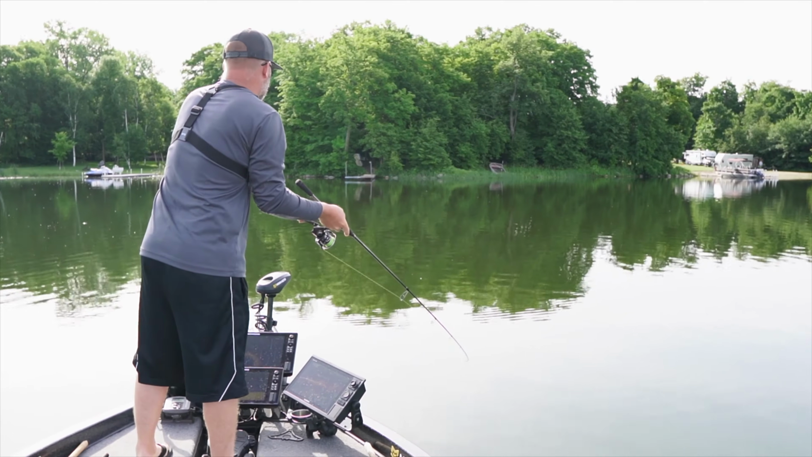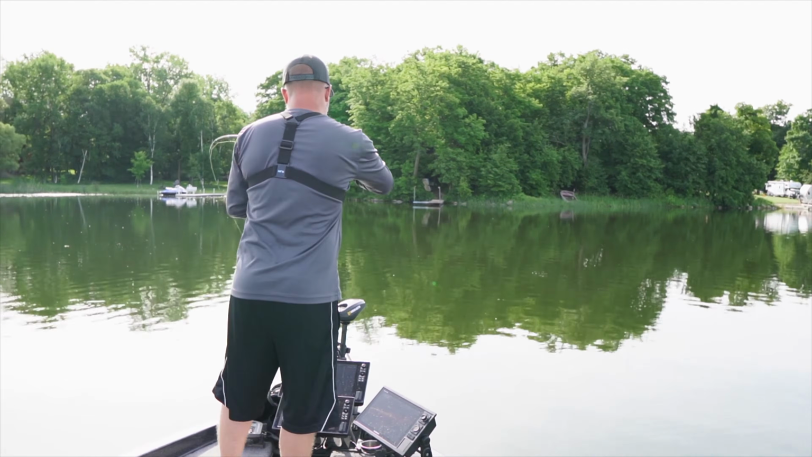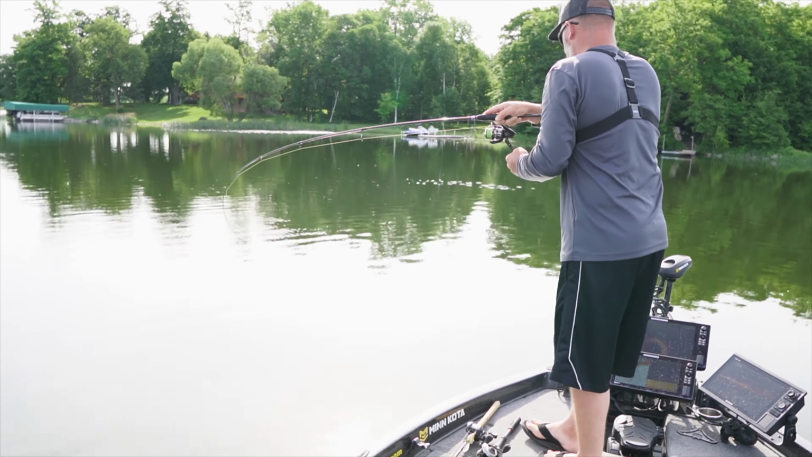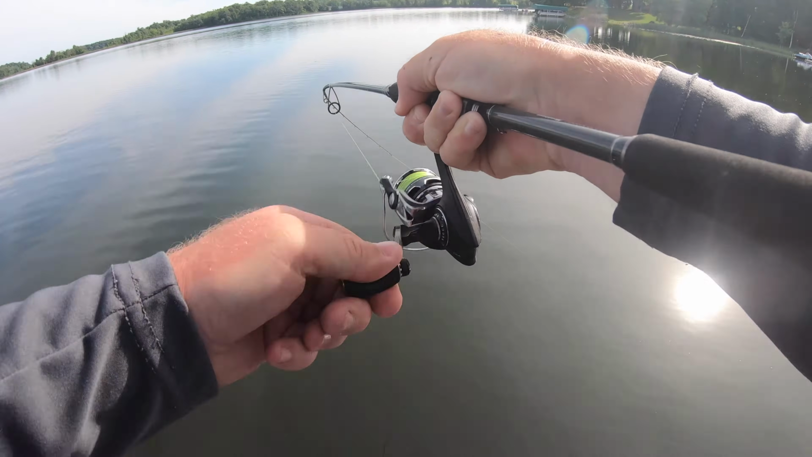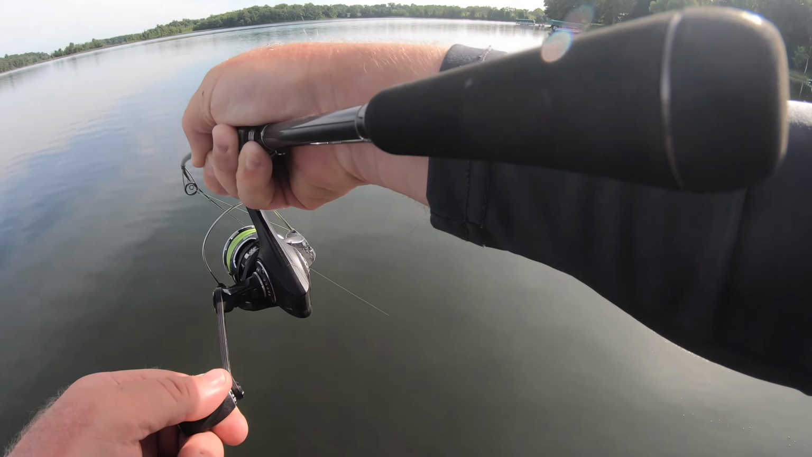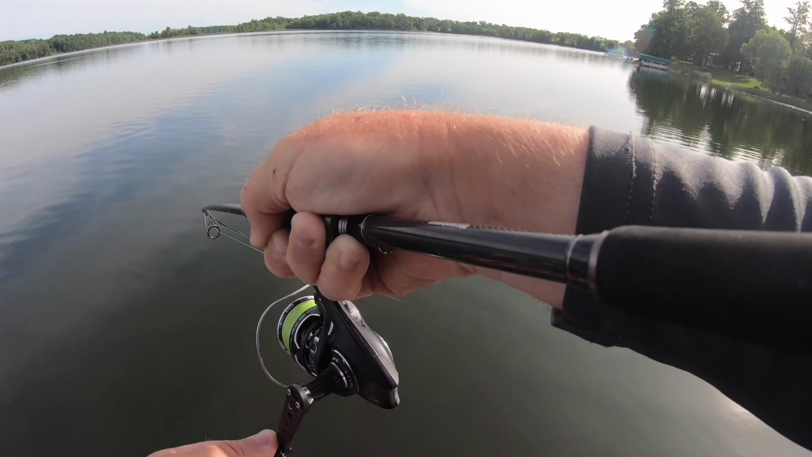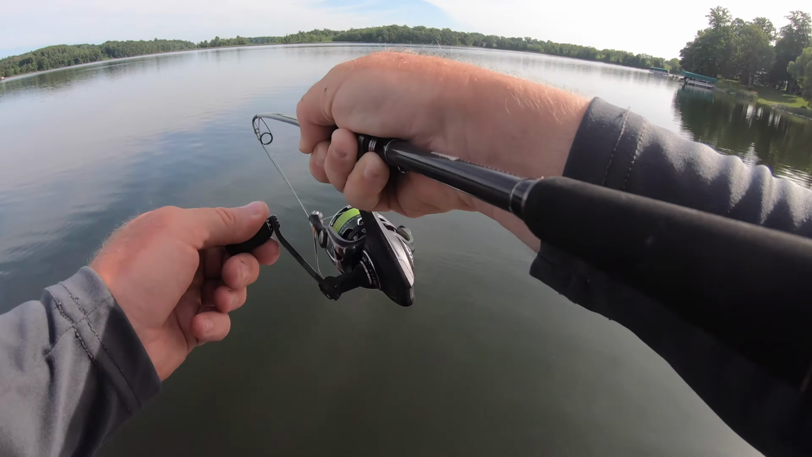It's coming up. It's a really, really nice fish.